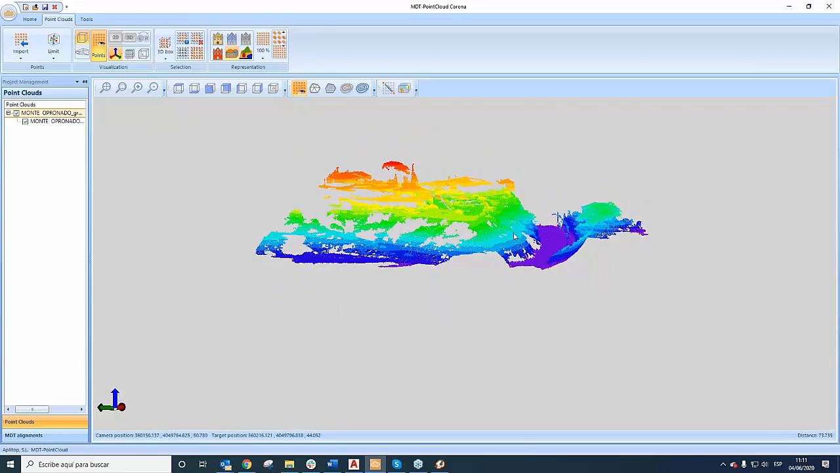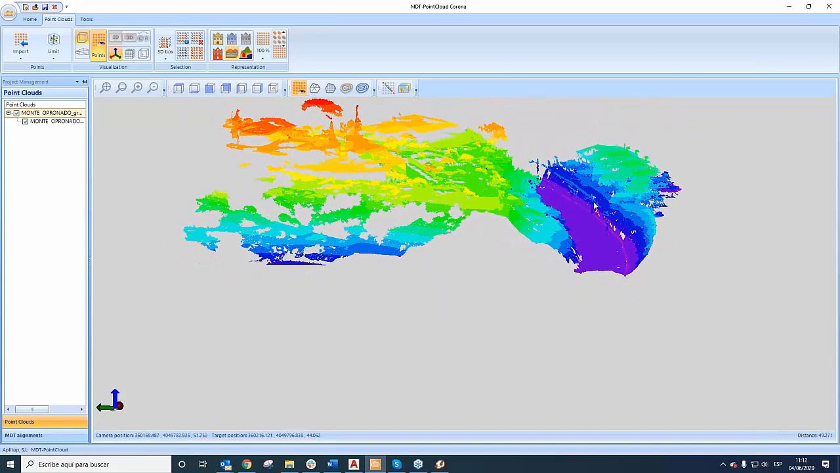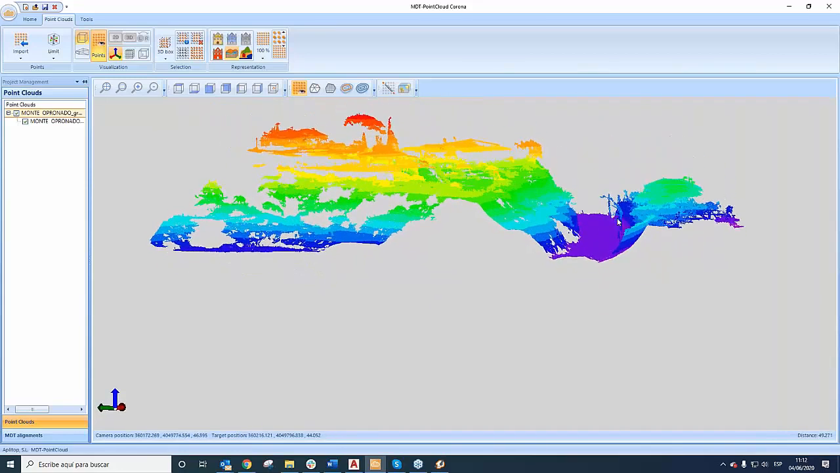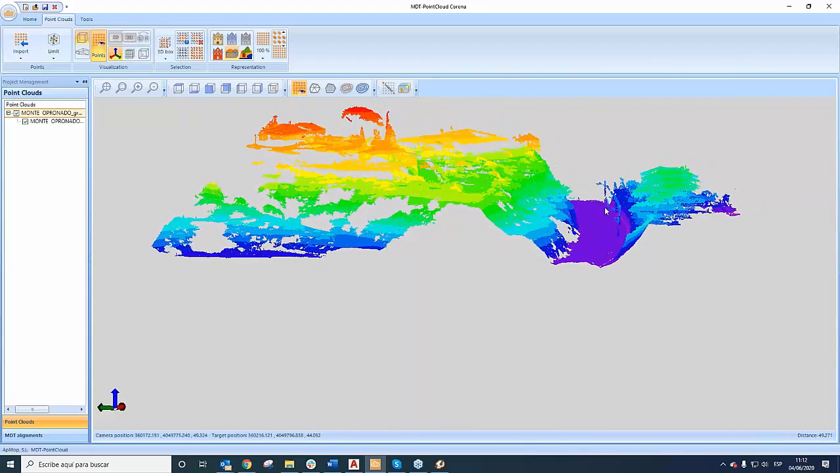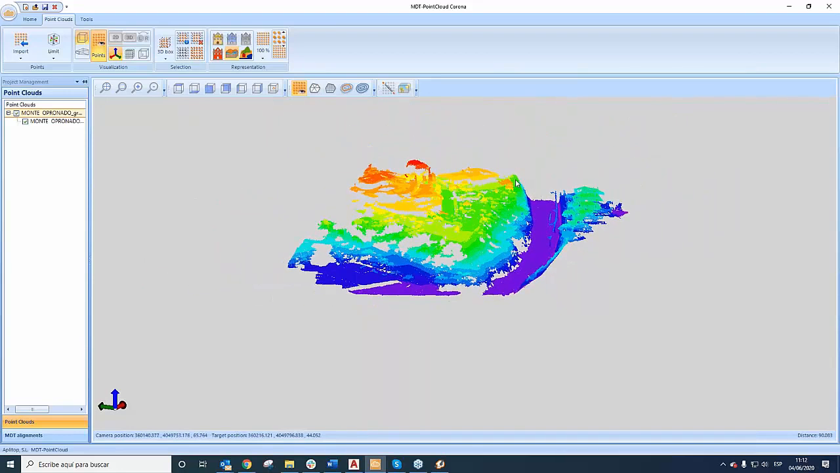In this case, you can see the catenary, the electrical cable that is here in the real trench. It's easier to see. And finally, we could represent by category.